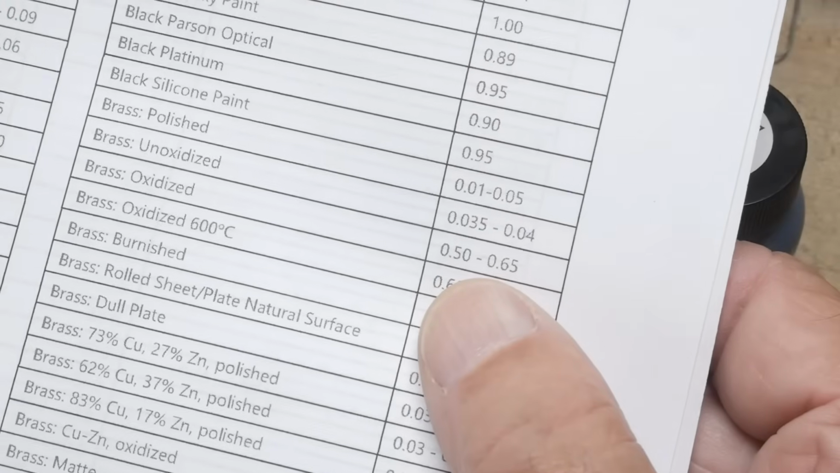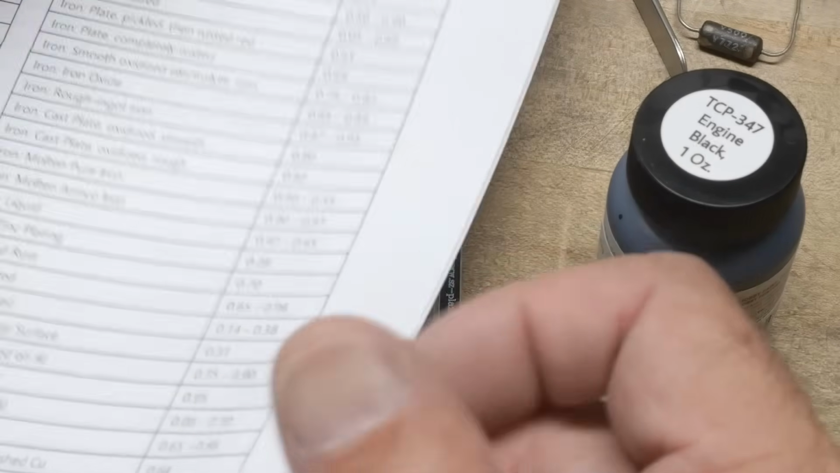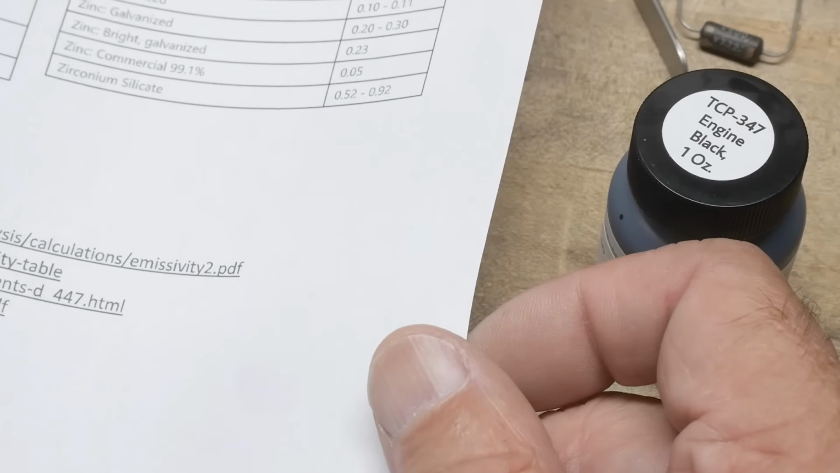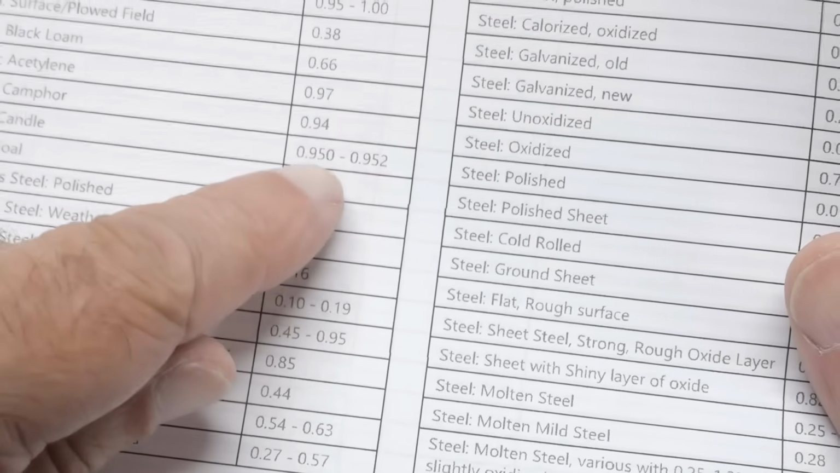Or you can do blackening, right? Soot. Does it have soot? I don't know where I got this list, but it's a really nice list. Soot. Yeah, there we go. Candle soot. All right, so if you blackened your thing with candle soot, it's 95% emissivity.